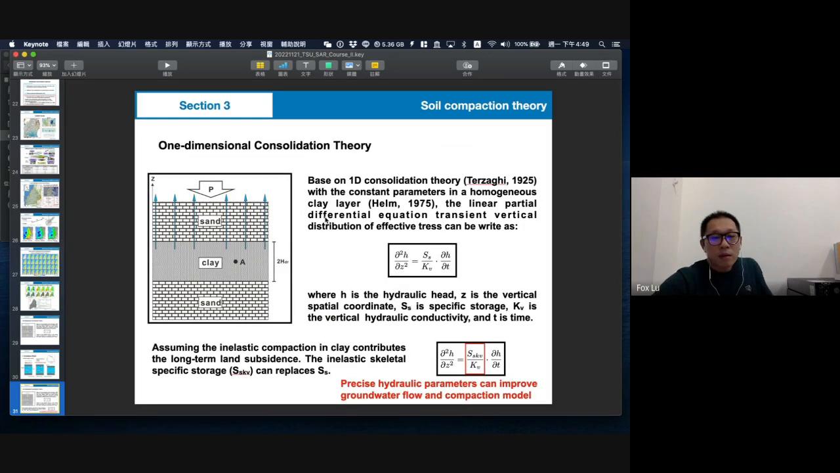So in the original algorithms, we will focus on another issue about the inelastic problem. So we will try to know about some parameters. Here, SSKV means the inelastic specific storage. It indicates the inelastic behavior parameter.